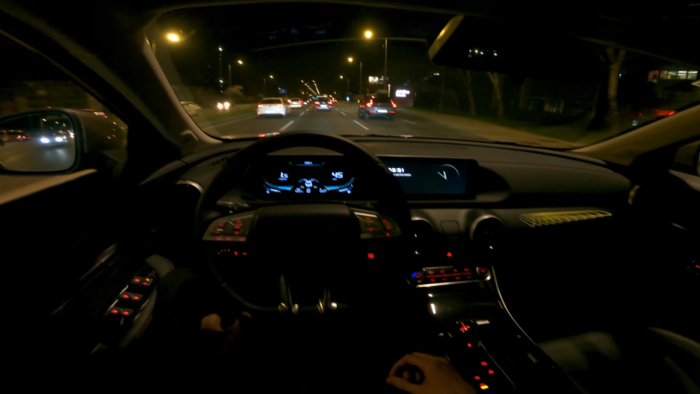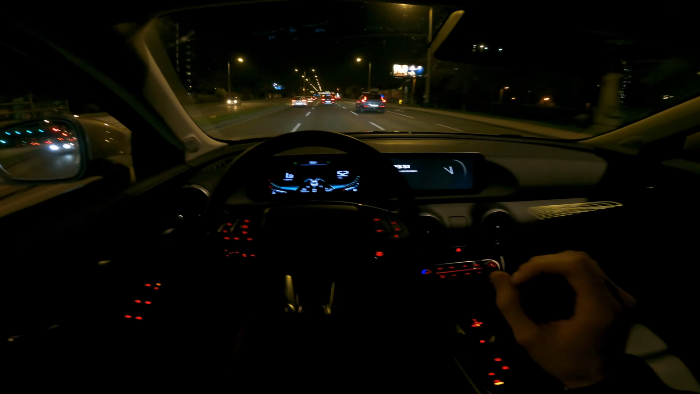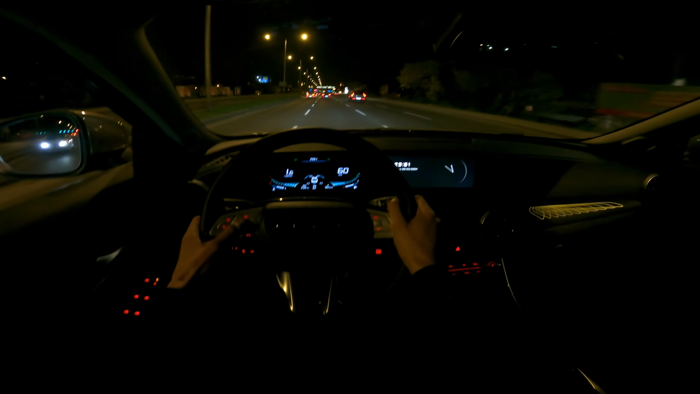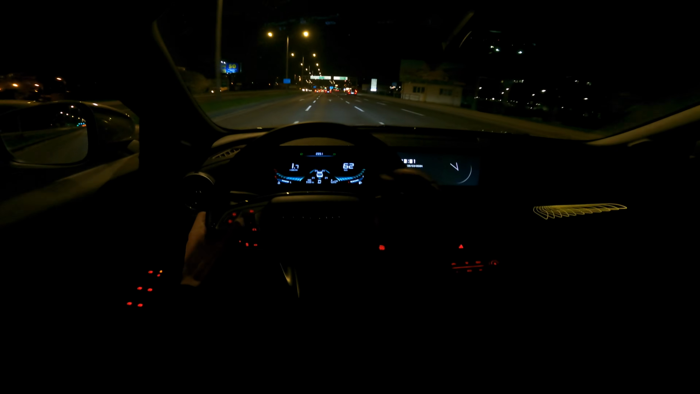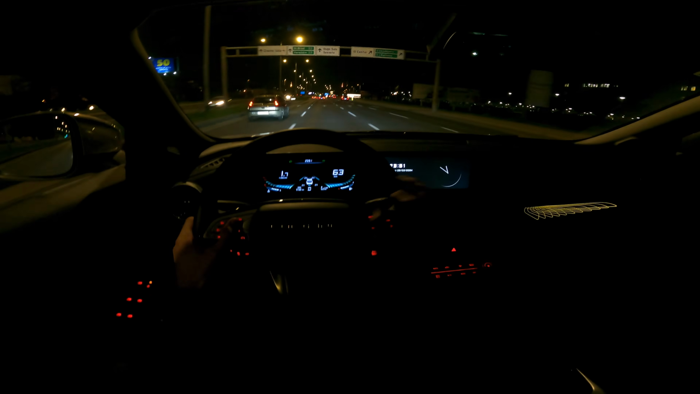So cutting this in, great feature for the seats, I've completely forgotten. Great massage function for the driver, and I've been driving around half an hour for 43.3 kilometers. Just a little fuel consumption, it dropped to 5.0, so 5 liters. I think I could drop it even more.